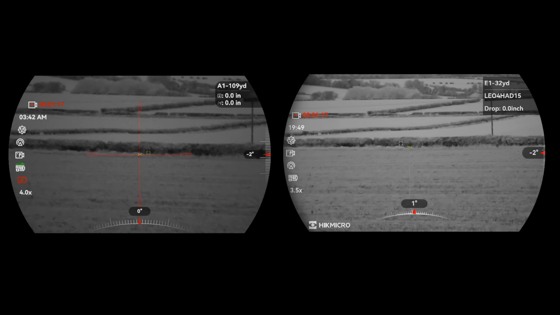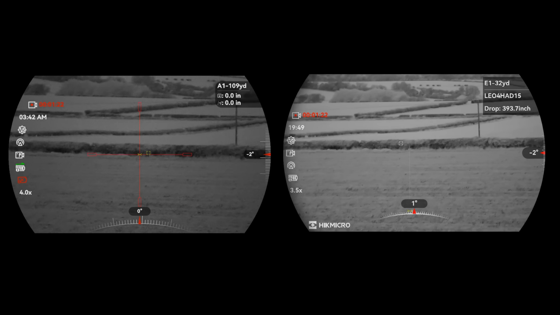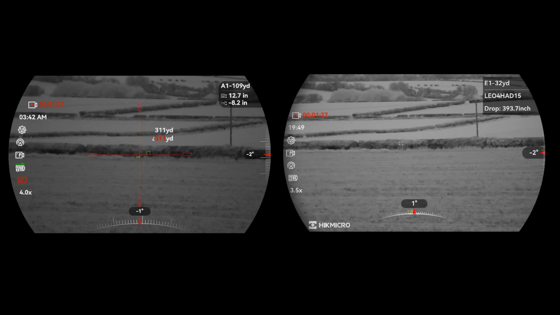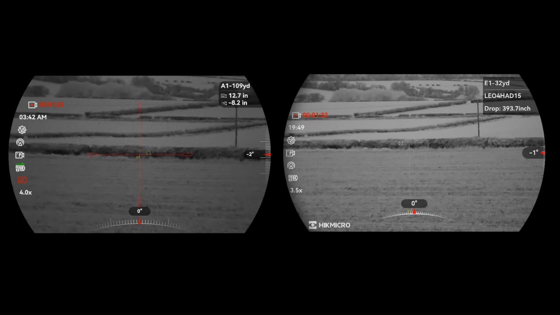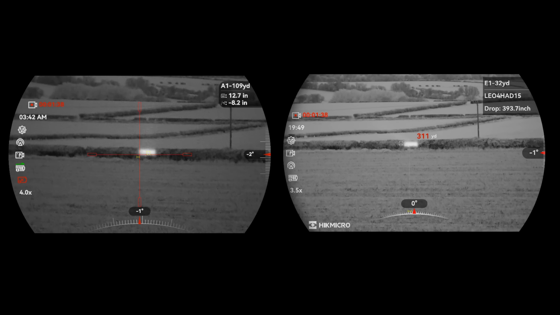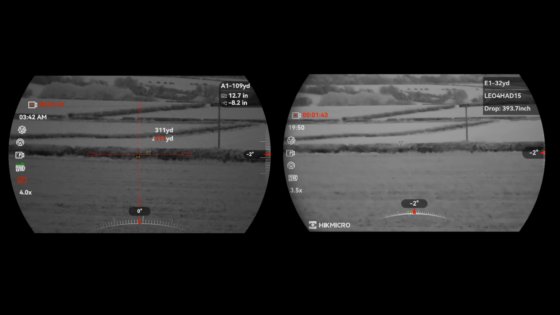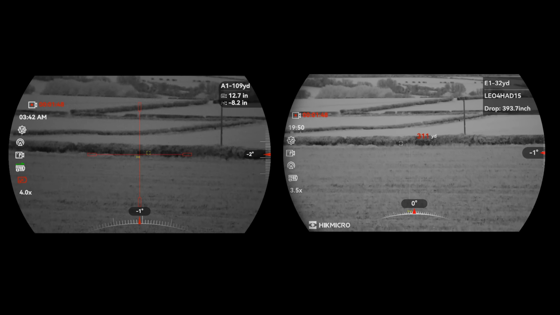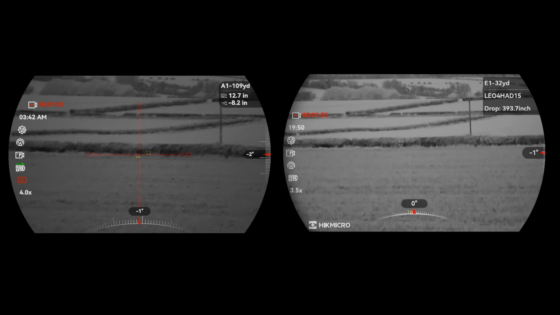Let's see how far that is. 312 yards. Let's see what this makes it. It's pointing in a slightly different place, I suspect. 311. That was interesting. Let's do that again. The Pro seems to be flashing twice, whereas the 4K gives a single slower speed flash.